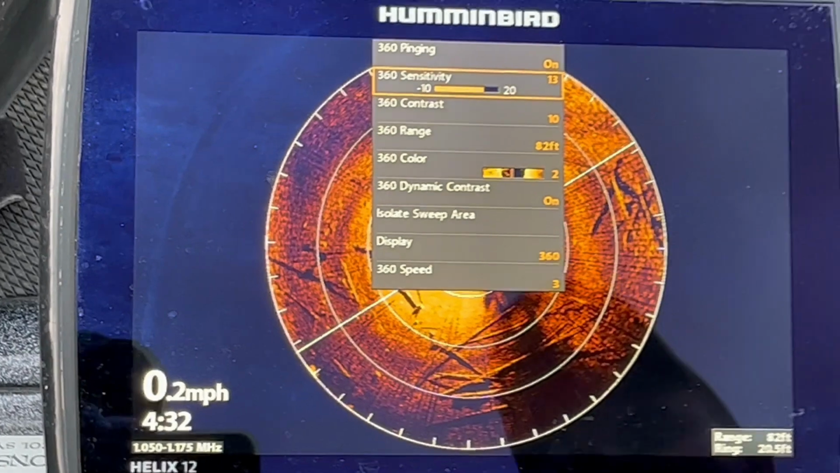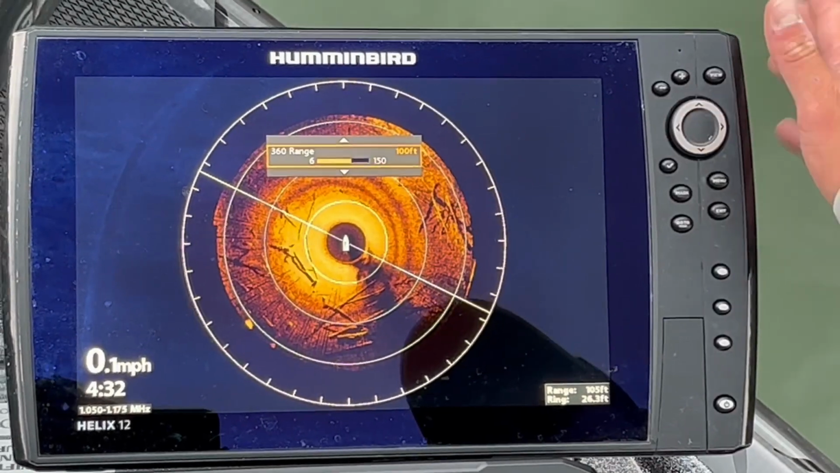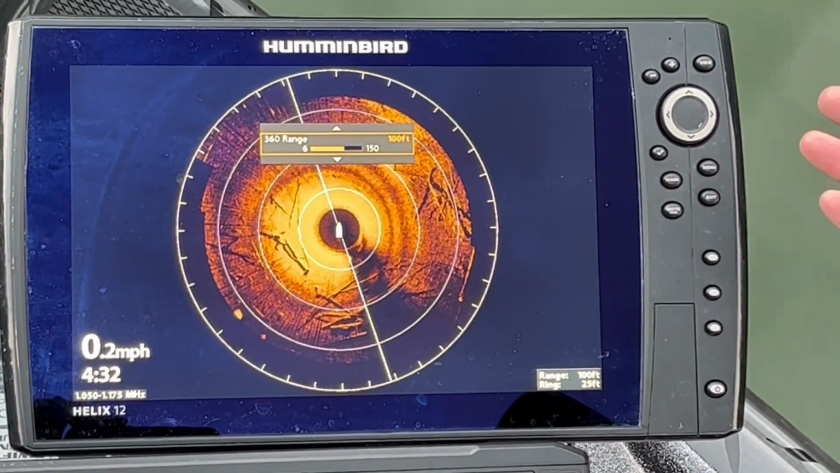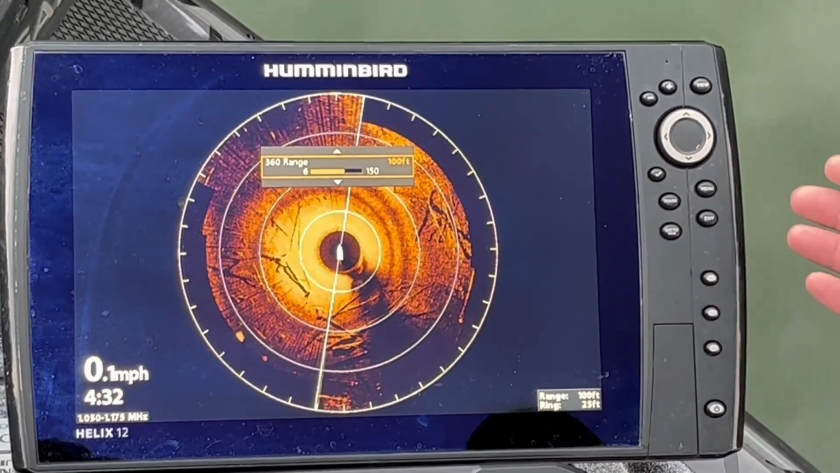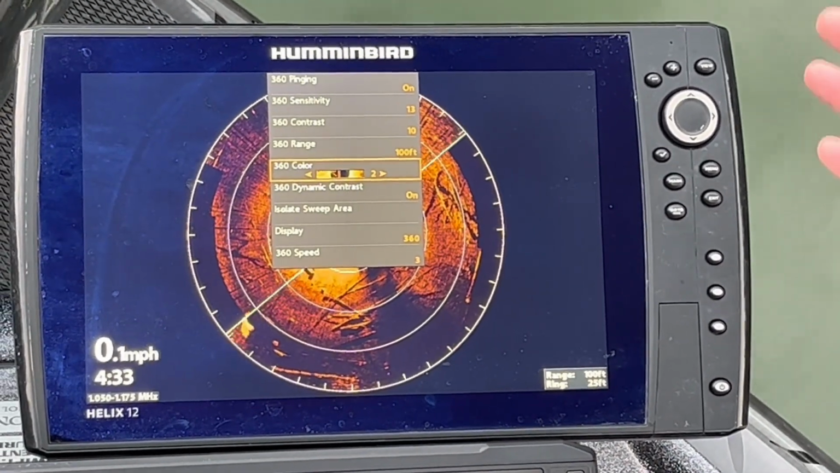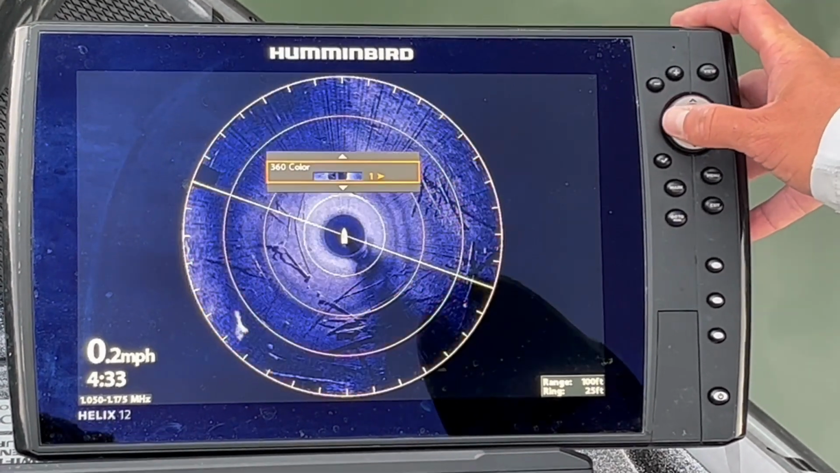So my sensitivity is on 13, contrast on 10, range I like to set at about 100. The reason I set it at 100 is because my live scope is set at 100 feet, and if I have a stump or an object that comes into the picture on my 360, I know it's at 100 feet and I can pan around with my live scope and see that stump on my live scope as well. So then I can see them on both screens. It's kind of the best of both worlds.